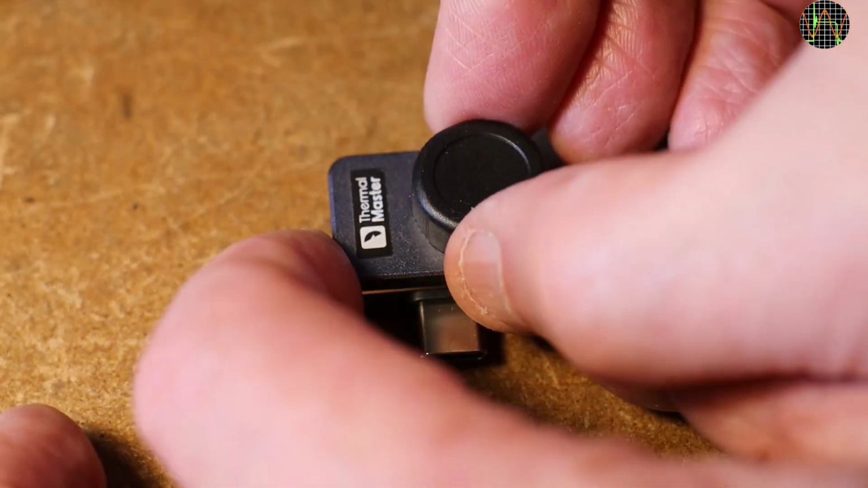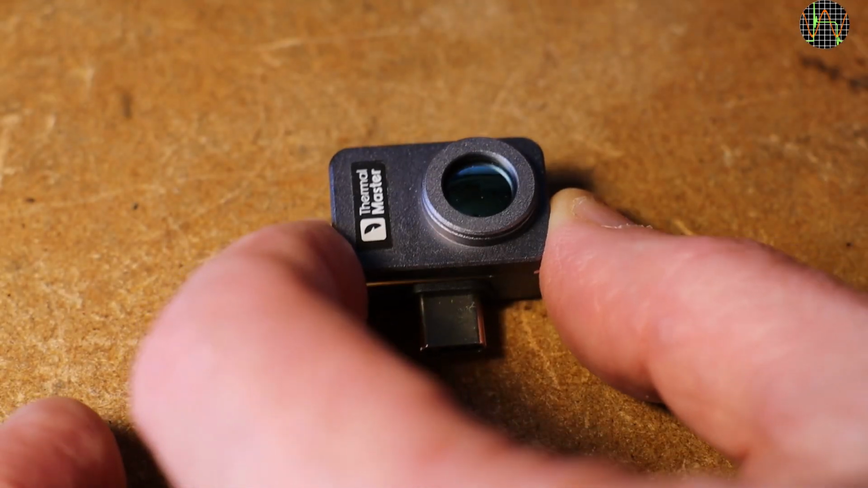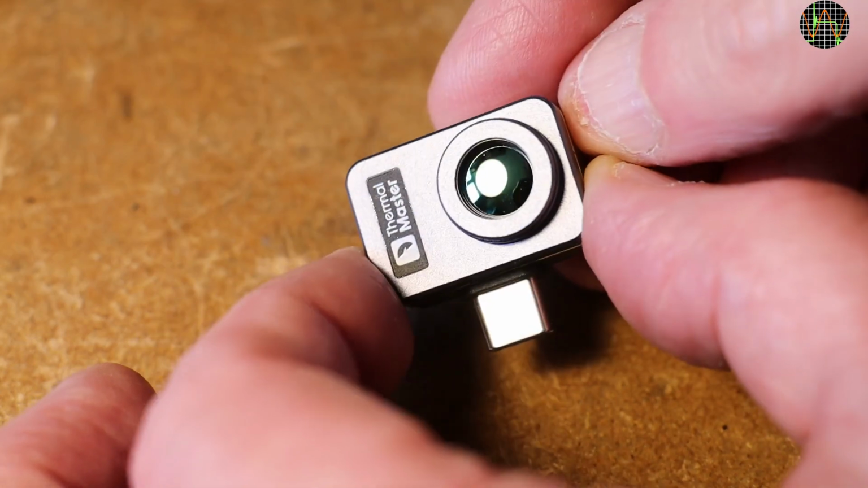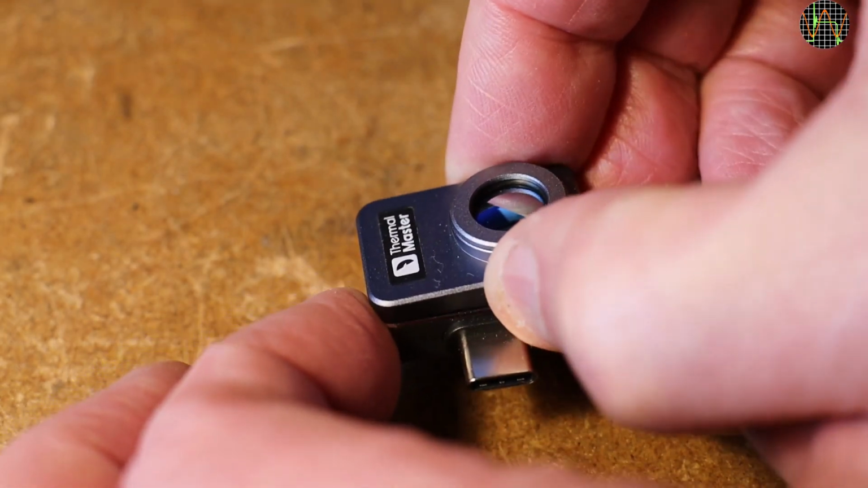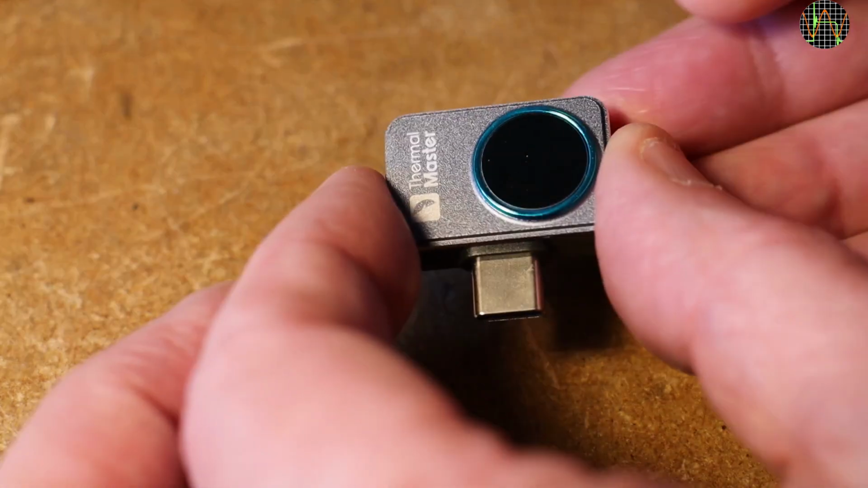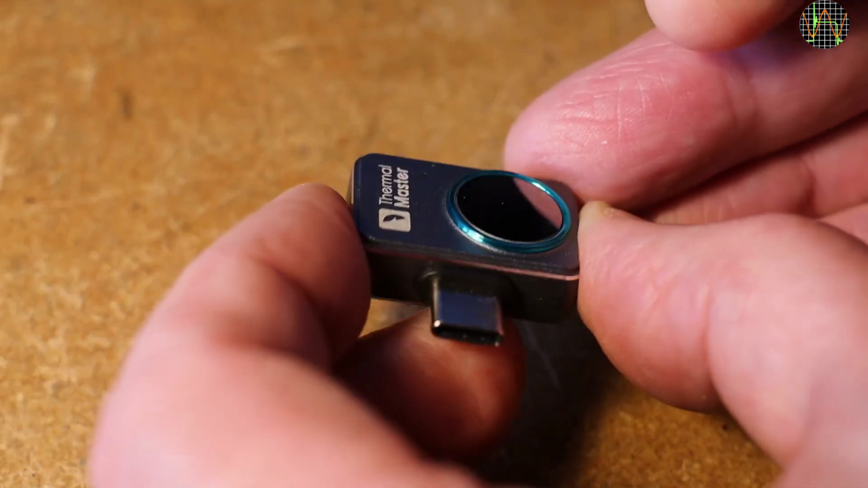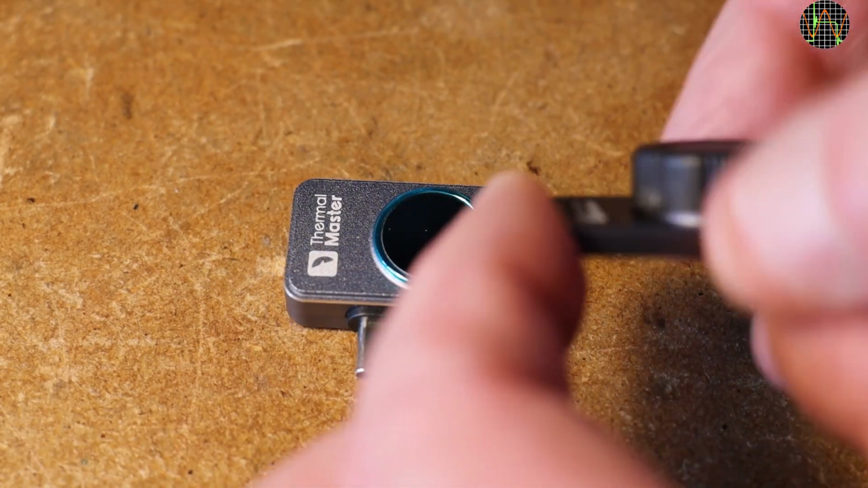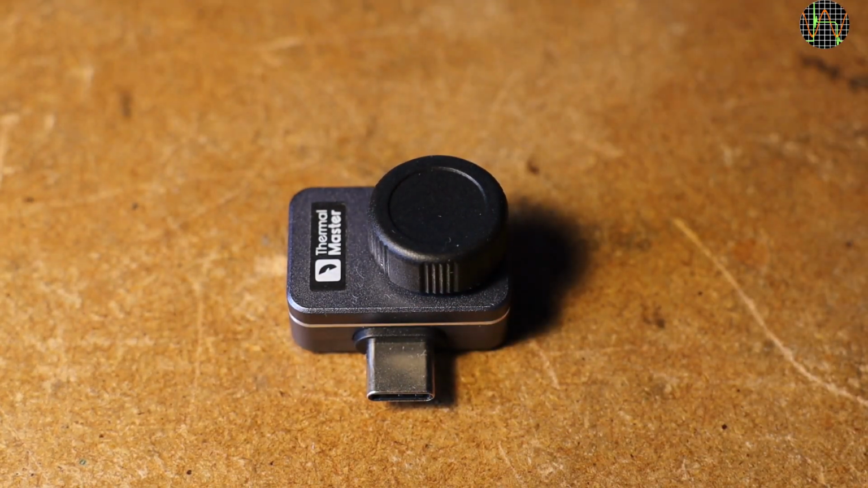The protection now comes from the lens cap, but that only fits on the macro lens, so you have to store the camera with the macro lens attached. The macro lens as well as the camera itself is fixed focus, nothing to adjust there. The macro lens is held magnetically, which is a neat trick. The lens on the camera itself looks enormous relative to the body because it has a pretty wide field of view. Having a wide view and a macro lens to choose from promises to make this camera pretty versatile.